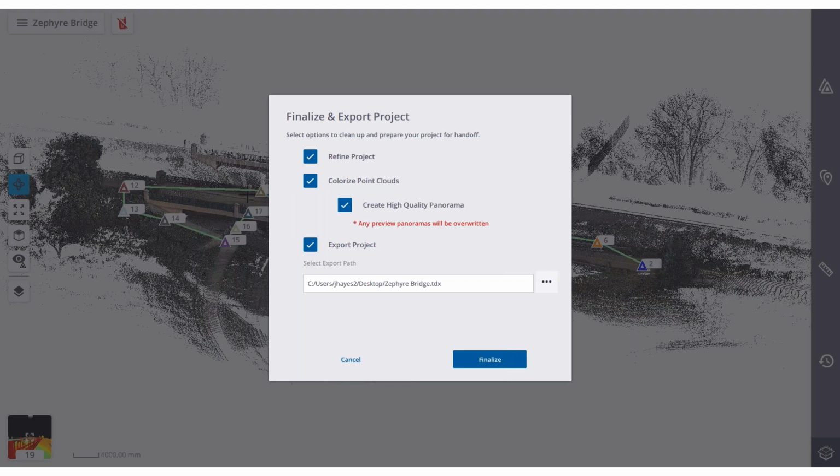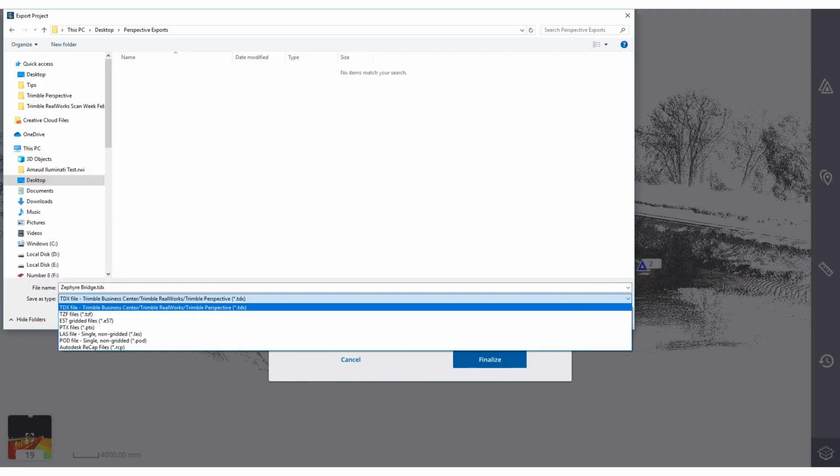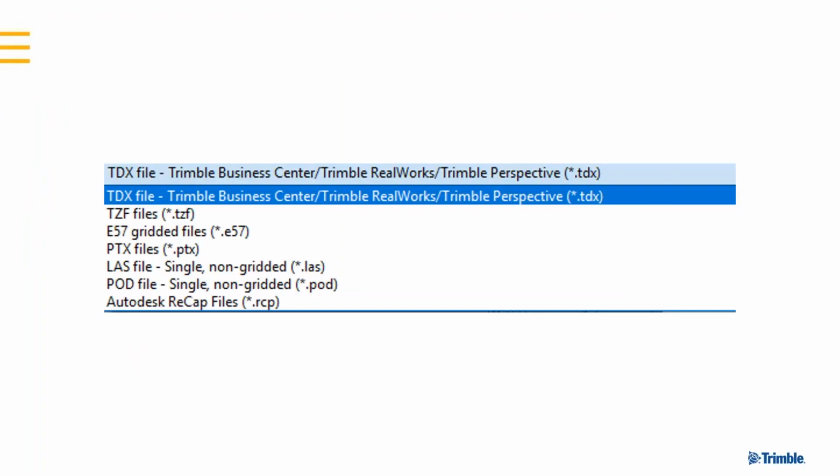Now, when I select those 2 options, you'll notice it's also going to create high-quality panorama images that you will use in a station-based view, which I'll show you later on. Now, the next thing we need to do is just select where we want to send this data and what type of file format. So this is just a typical Windows screen. Select a folder that you want to export it to, and then you need to select a file type.